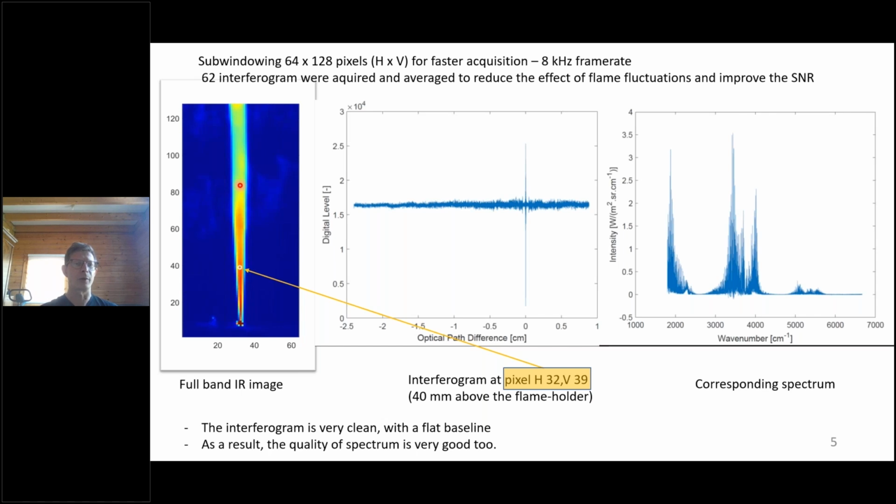But the hyperspectral camera produces not just infrared images: for every pixel of the image, we have an interferogram, as we see in this figure. This figure represents the interferogram at this point here, at position 32 along the horizontal direction and 39 along the vertical direction.